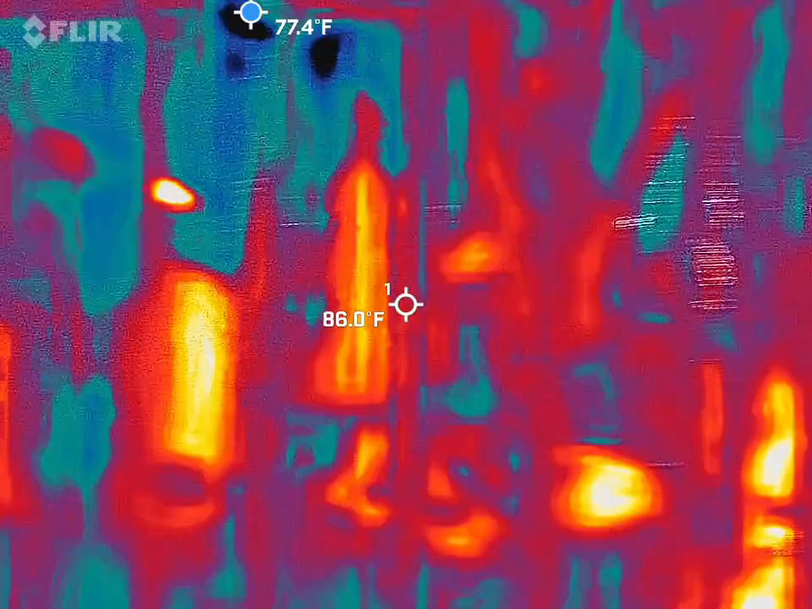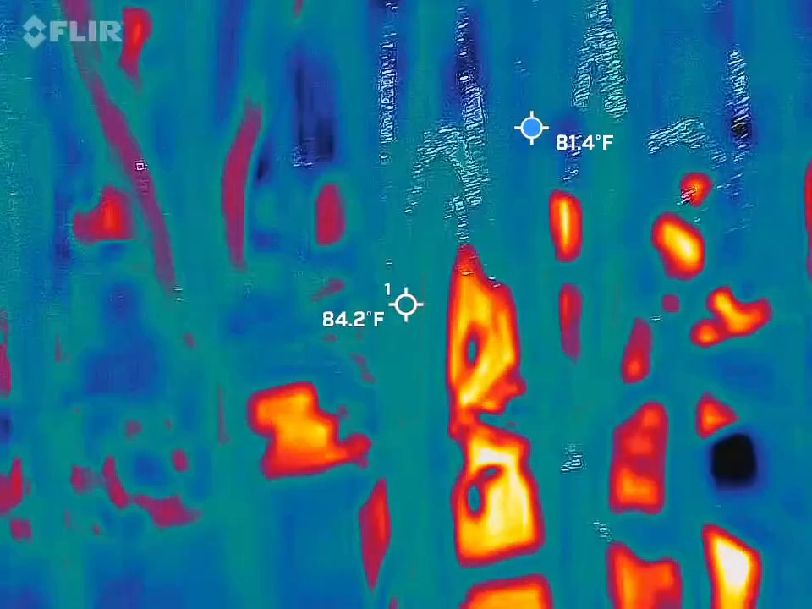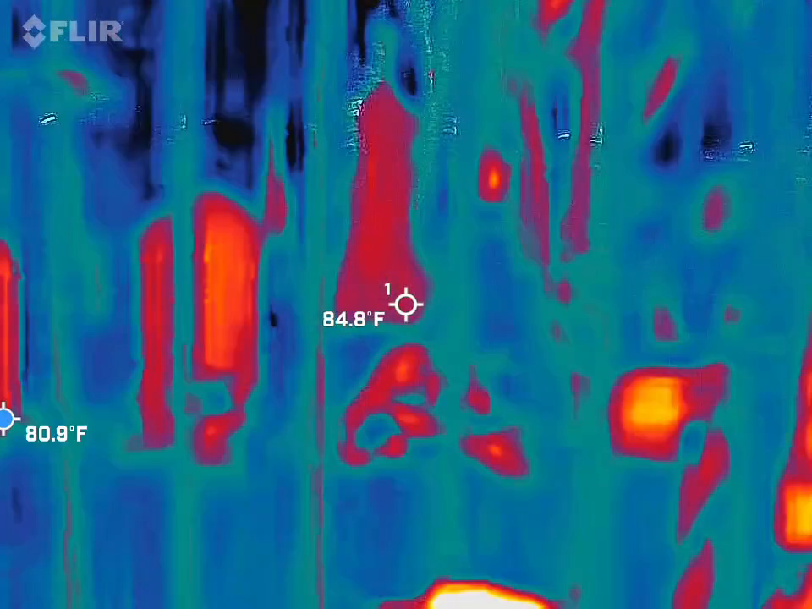We'll get about 5 to 7 minutes worth of footage here. Kind of listen in on these spirit boxes and see what we can get. And I'll keep tallying.